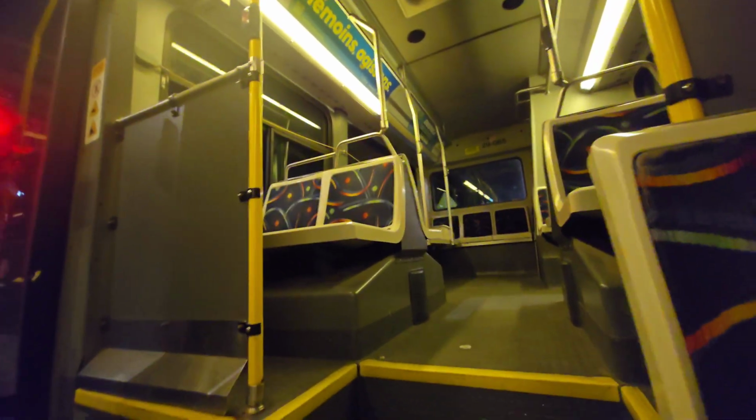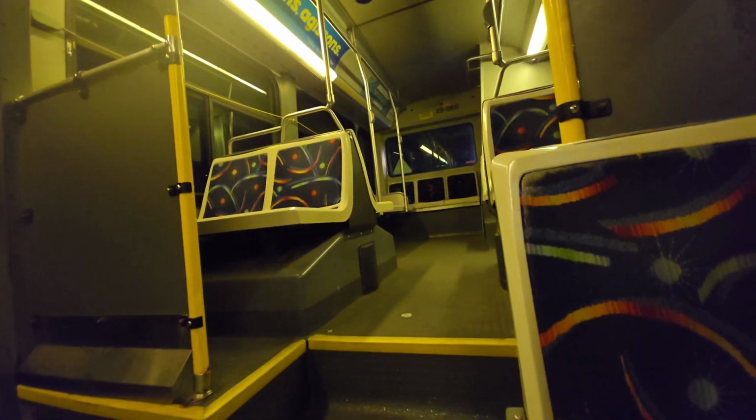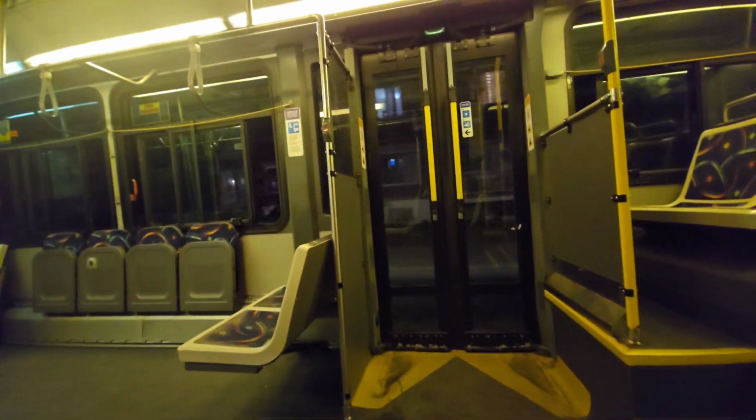Also, the way that the engine is located, you see the engine here in the back, this is early 2009, that's when these engines started being moved, I believe, to the bottom back. You have that engine block here, that was typical of all buses. That was typical of all Nova buses up until late 2009.